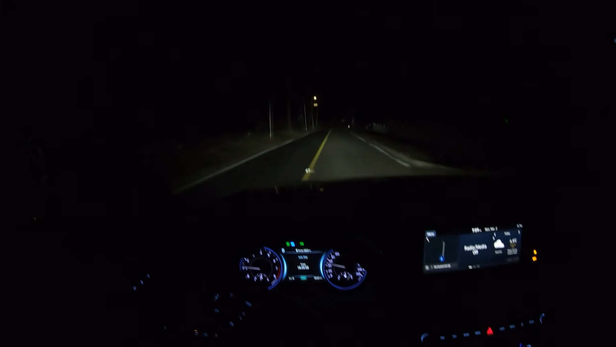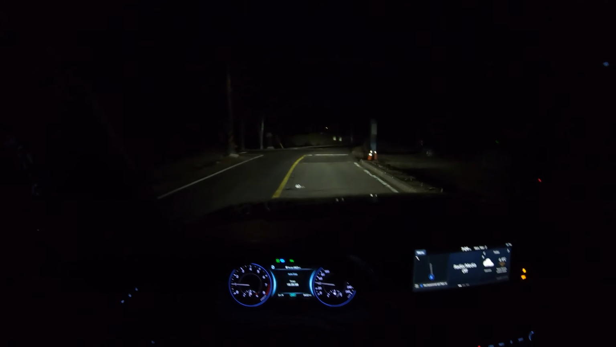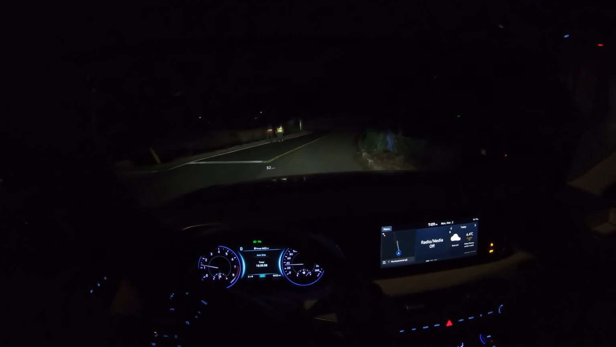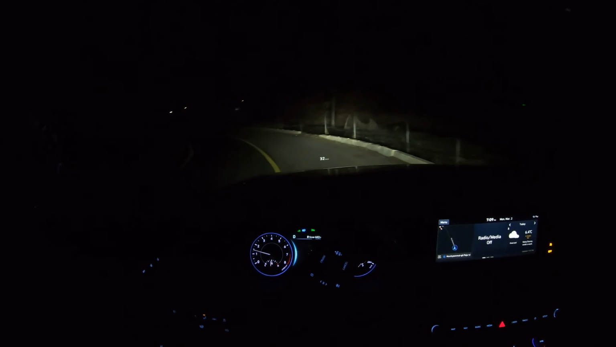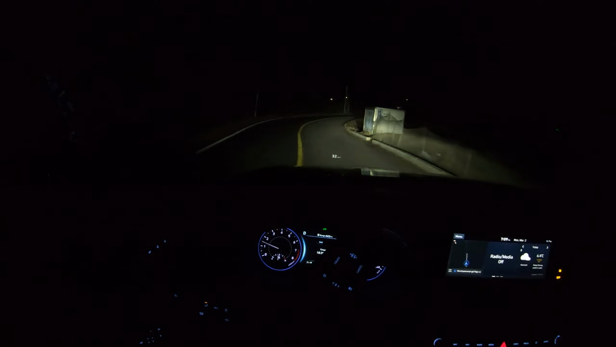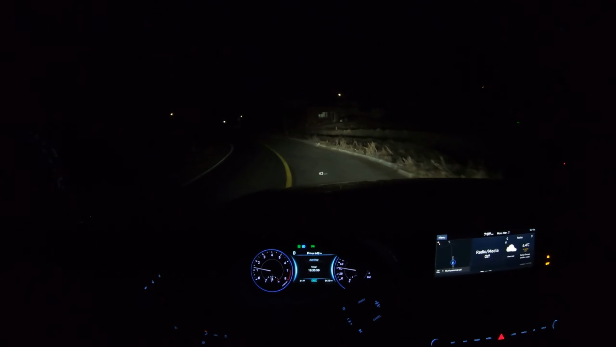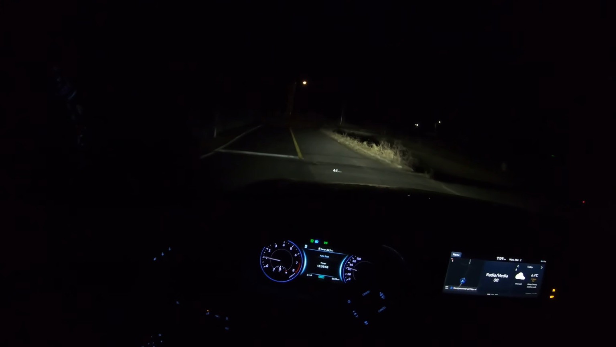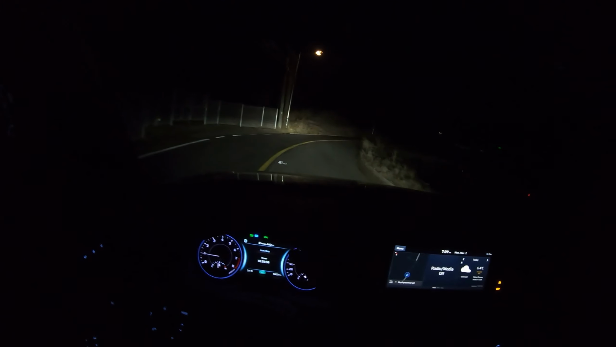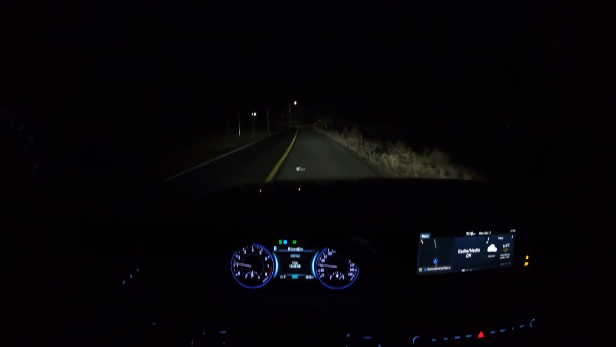I guess it takes a little bit of time, but I don't want to high beam those ladies. So now it's back on because there's no ambient light or any car coming from the opposite or same direction. So it's really hard to demonstrate, but it's quite a convenient system, I guess. You just leave it on.